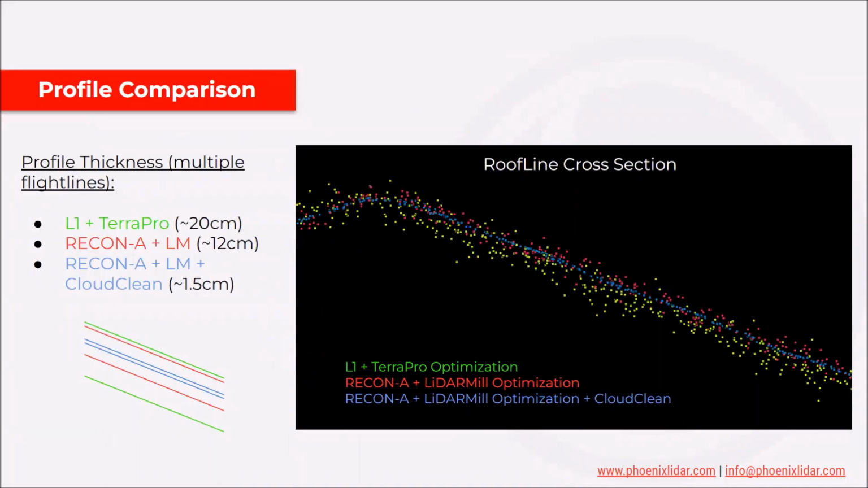So now to the fun part. Let's take a look at the data processed from the L1 solution with Terra Pro. So we can see that here in green. And let's compare that to the RECON-A data processed in LiDARMill. So we have two versions of this data set, the red, which is RECON-A plus LiDARMill optimization.